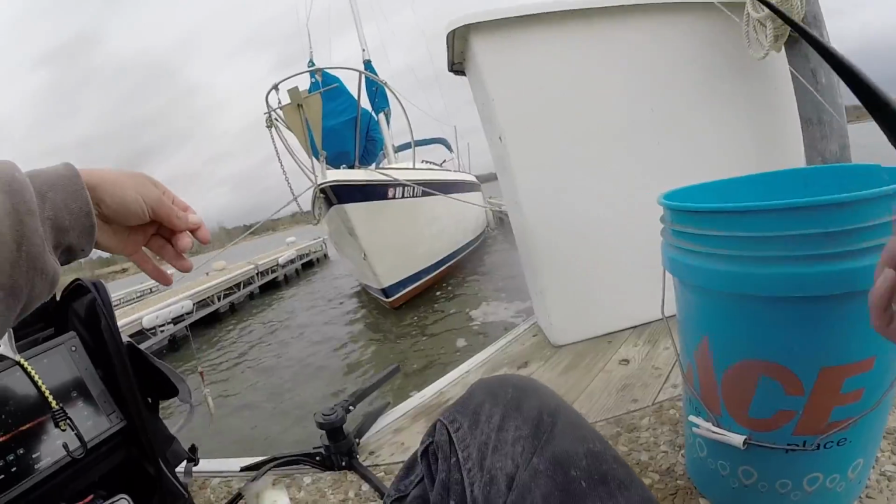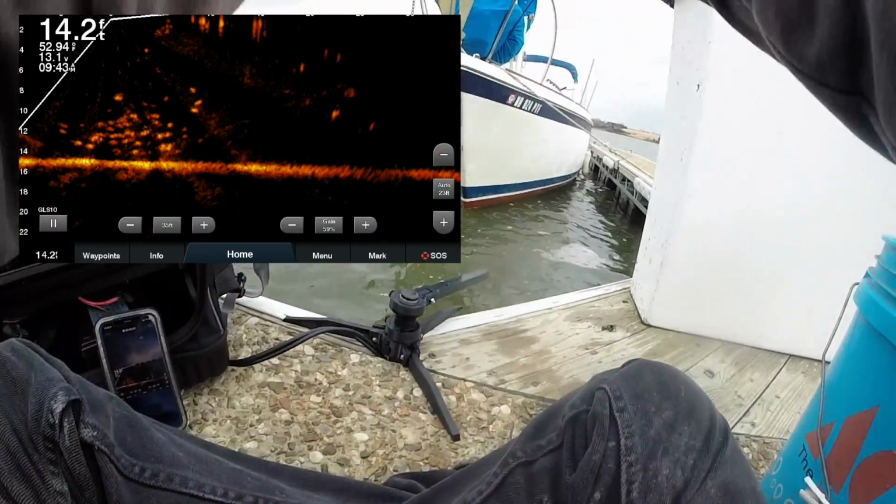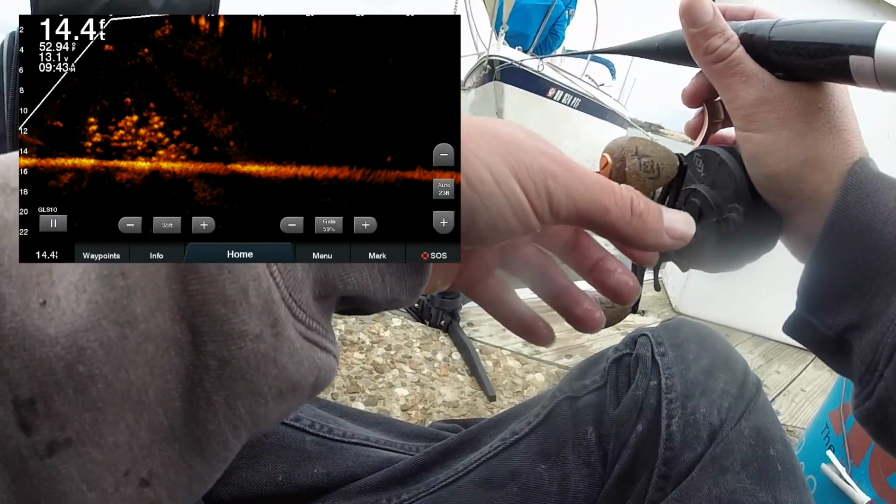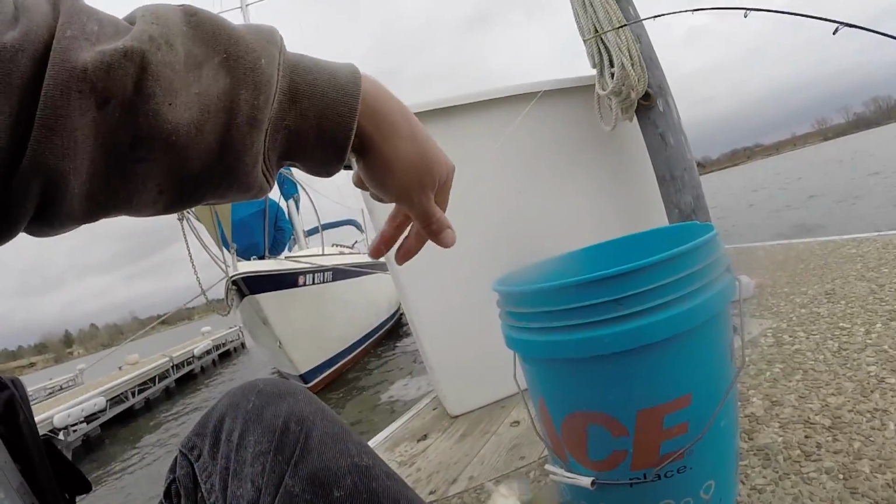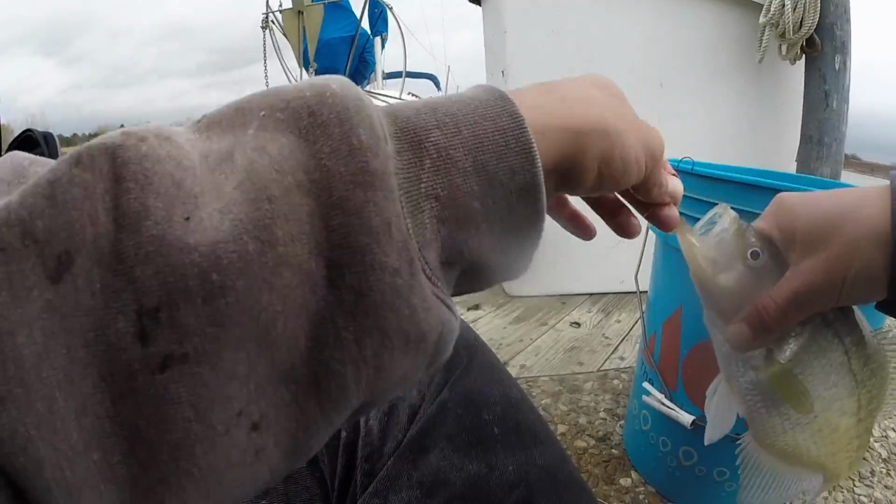I pulled it up away from him and he did not like that. Little stunted fella. Going crazy down there, but it's not seeing the quality. Dropped it down in the school and pulled it out, and there we go. There we go. See that dude haul ass up to it? Charged it.